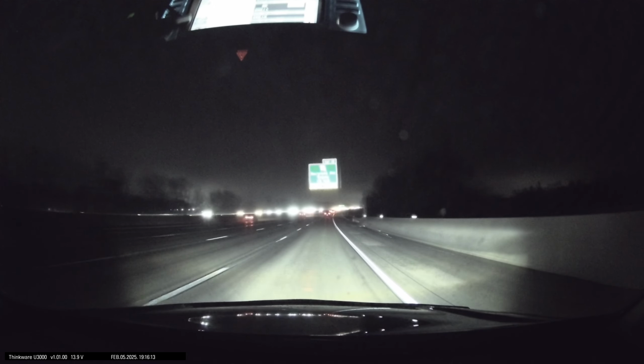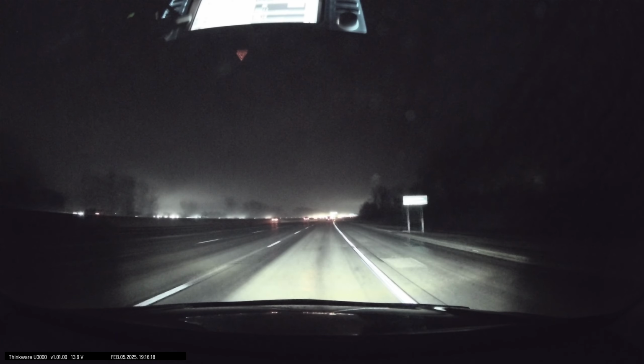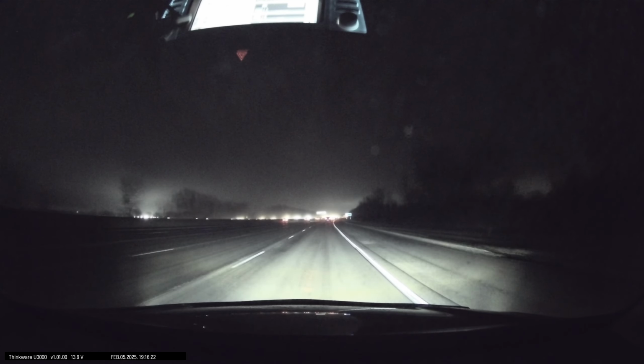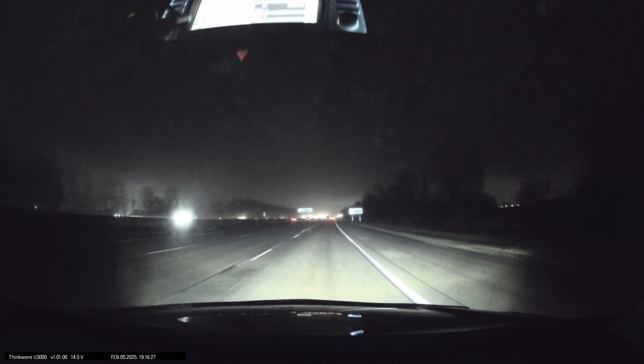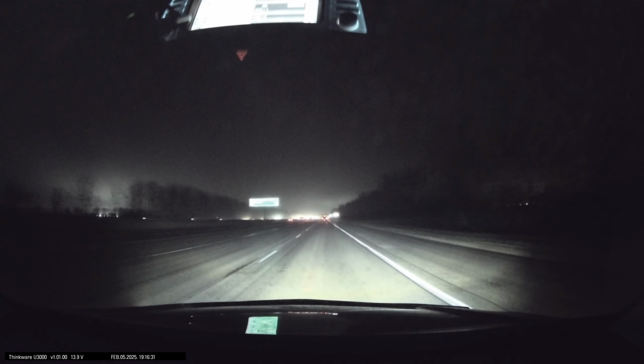Mm-hmm. And I explained how Johnson and Wyandotte counties are, pretty much the border bisects due west of downtown KCMO, more or less. I mean, pretty close.